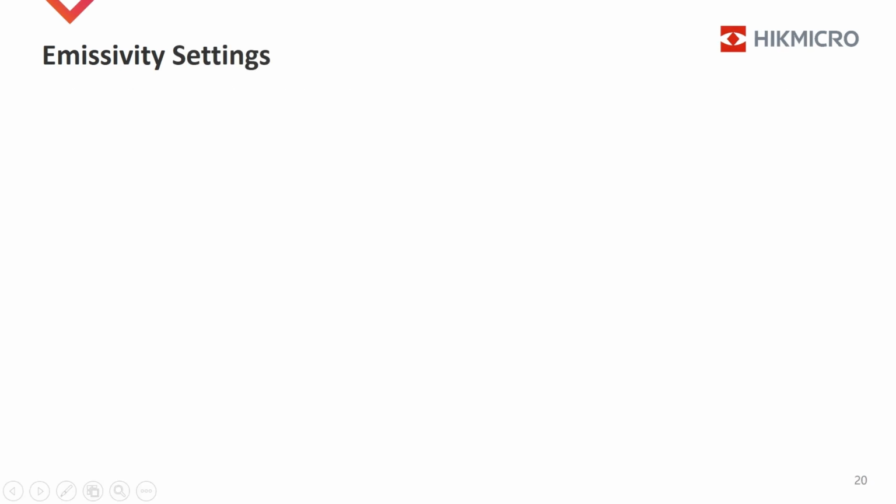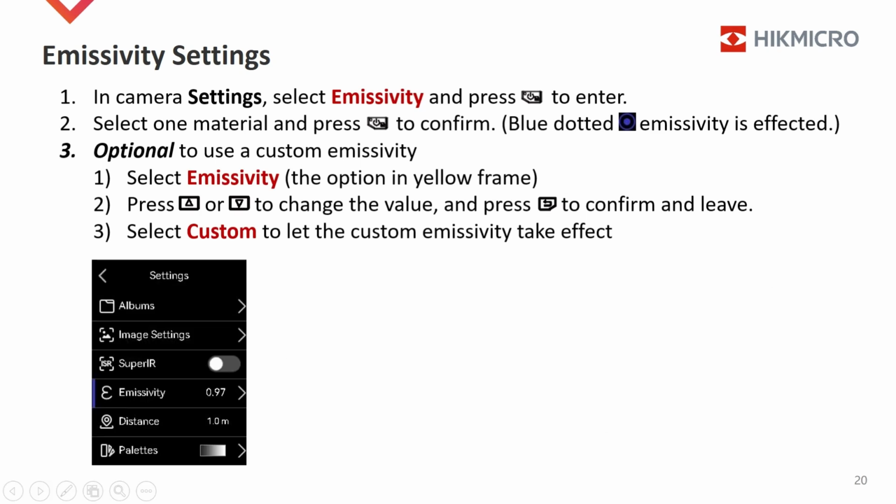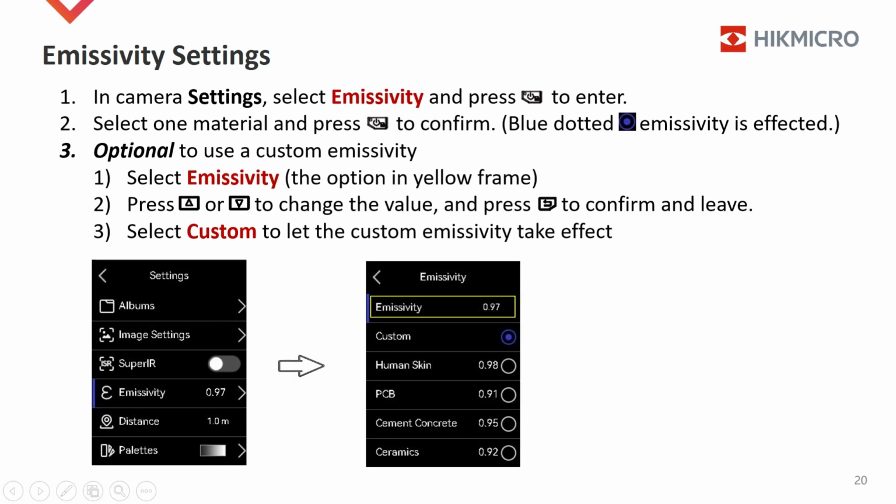For setting up emissivity in a B-series camera, the steps are below. In camera settings, select emissivity and press the power button to enter the submenu. Select one material and press the power button to confirm. Only one of the materials can be selected. The blue button means the using emissivity in the camera.